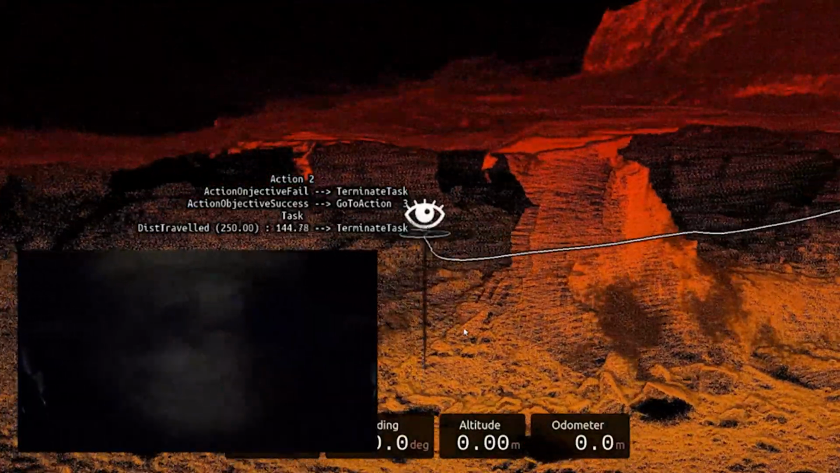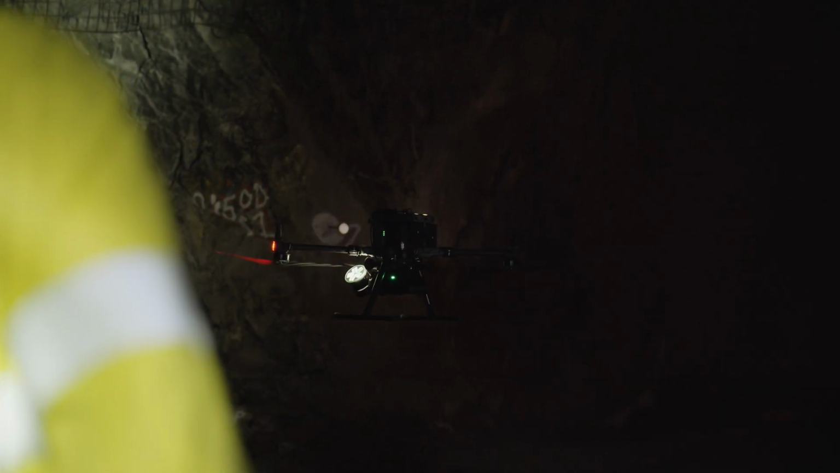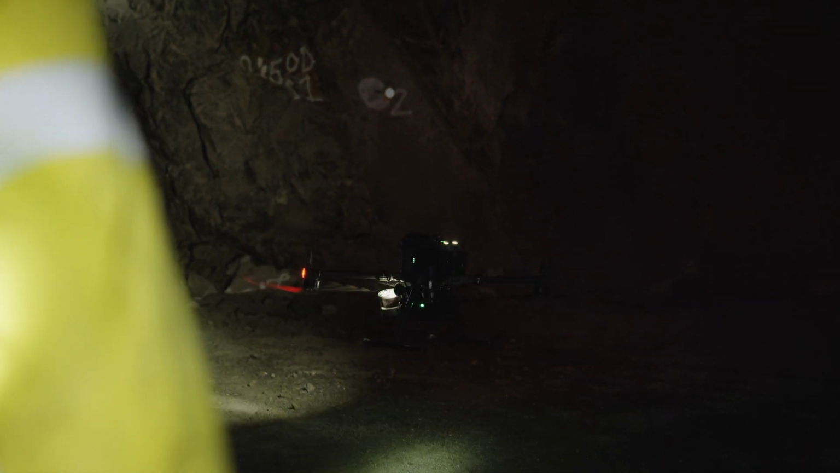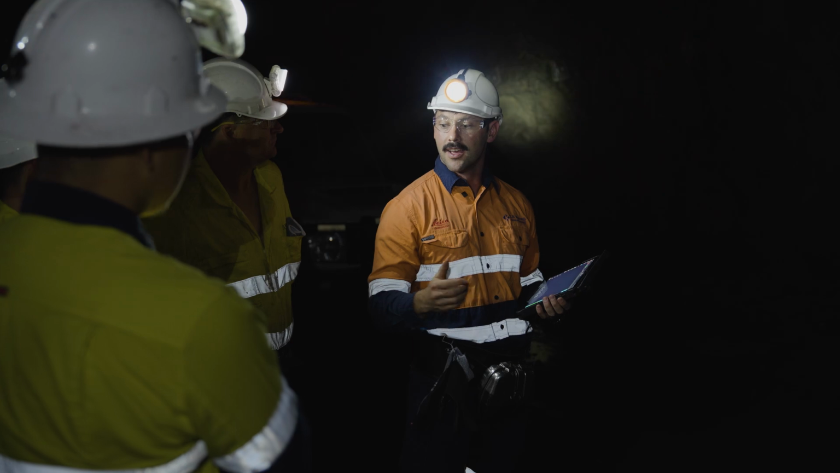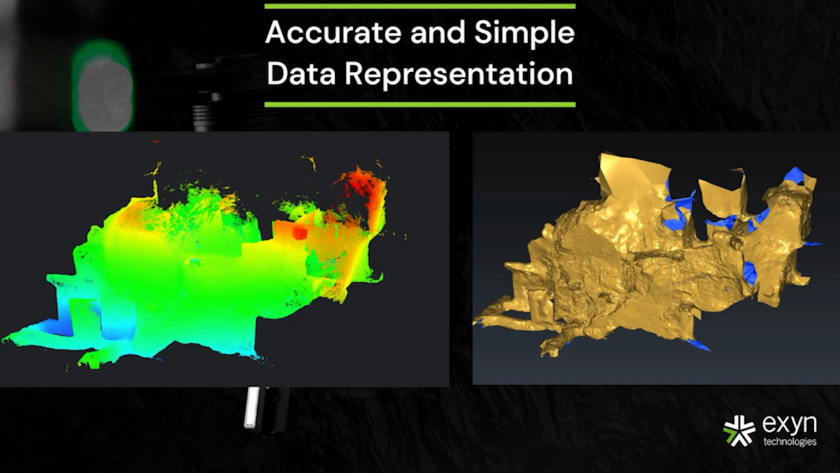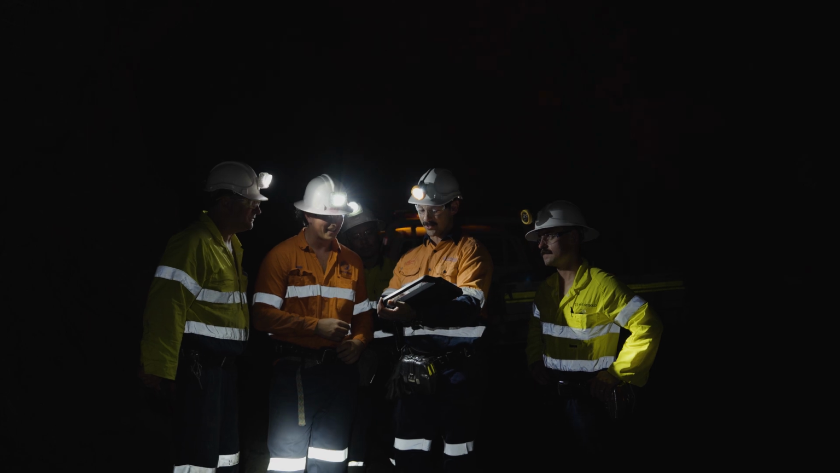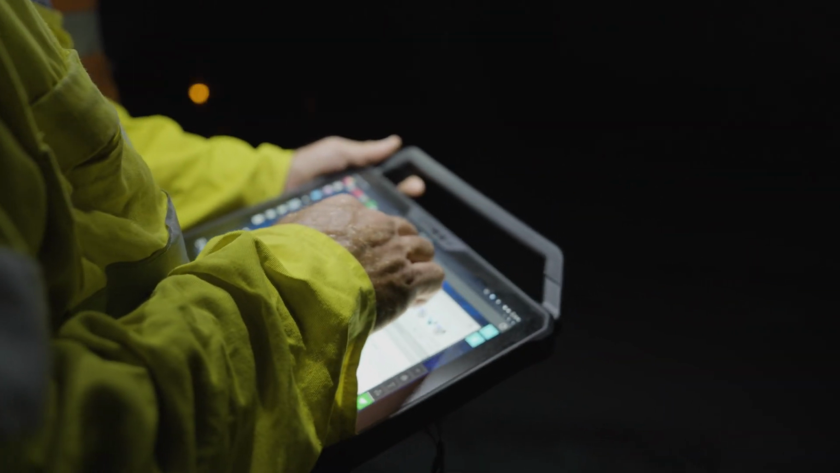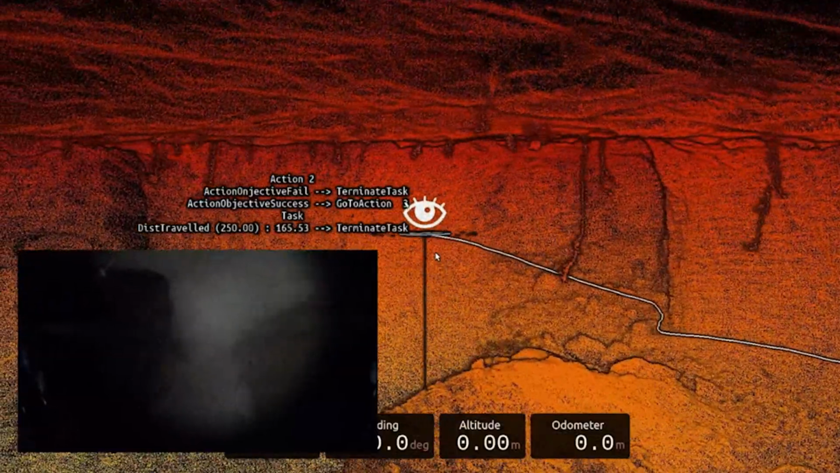Once the stope is fully explored, the Exyn will return home safely to the user. All processing and georeferencing is done on the supplied tablet. It can even be completed before returning to the surface. The data the drone collects adds additional levels of safety to the mine by allowing engineers to make more informed decisions faster.